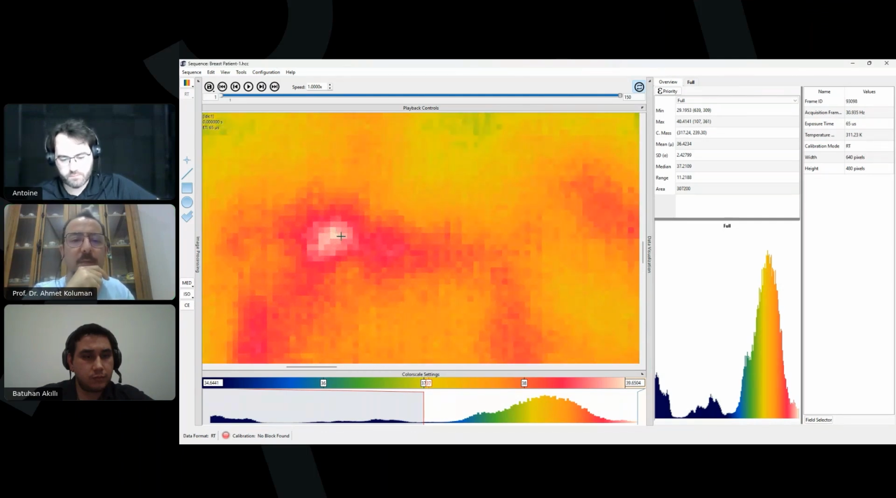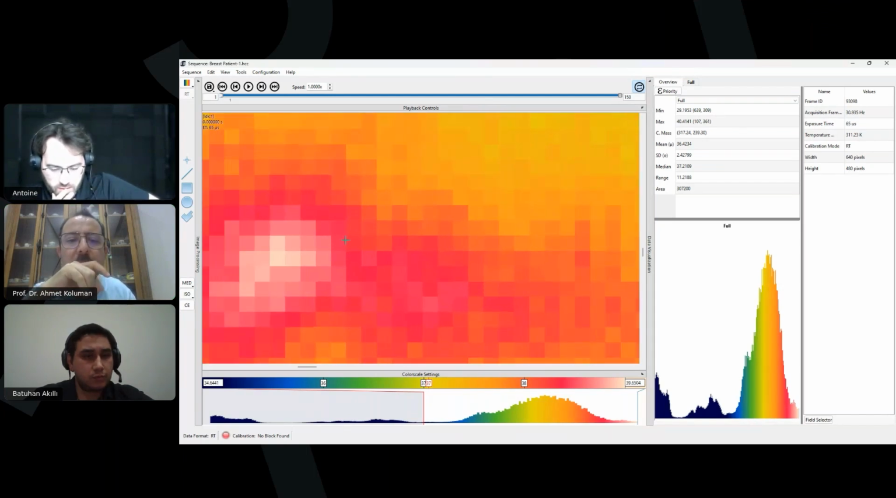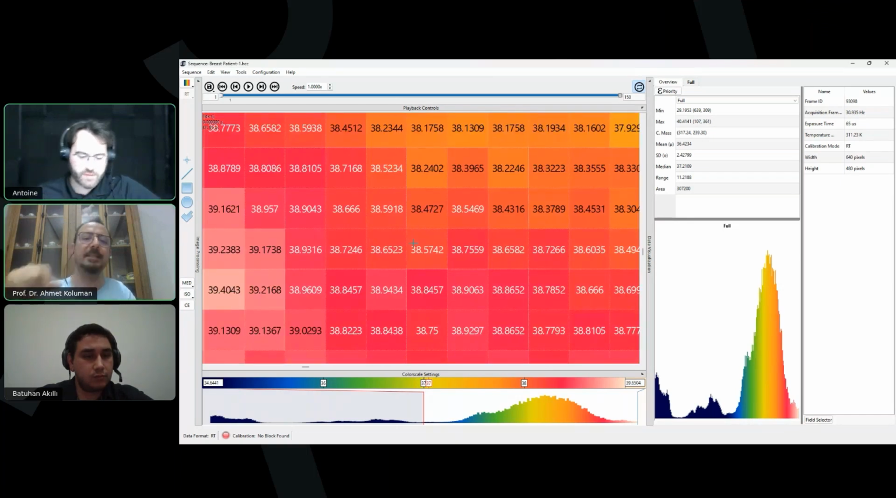Yes, this is what we are talking about. So every pixel in the software will have a temperature. I don't know if you can see each pixel changes the temperature. You can actually zoom in a little bit more. Even a bit more. There we go. So you have the actual values.